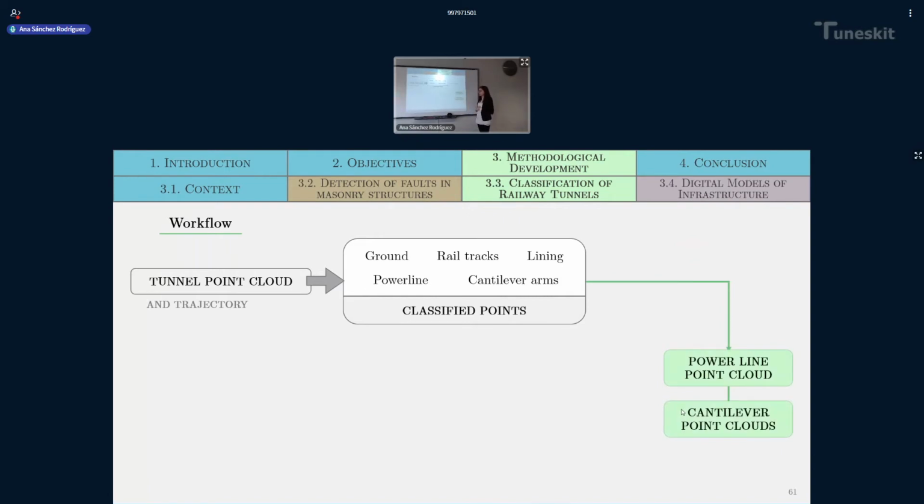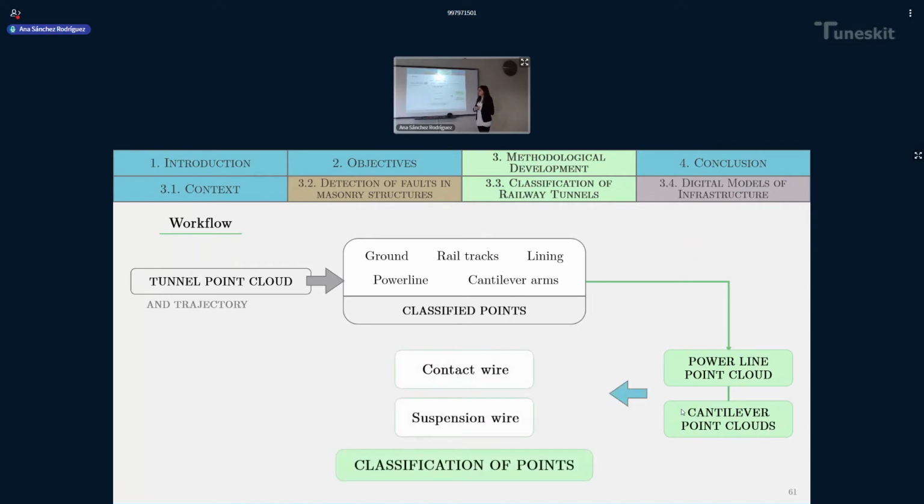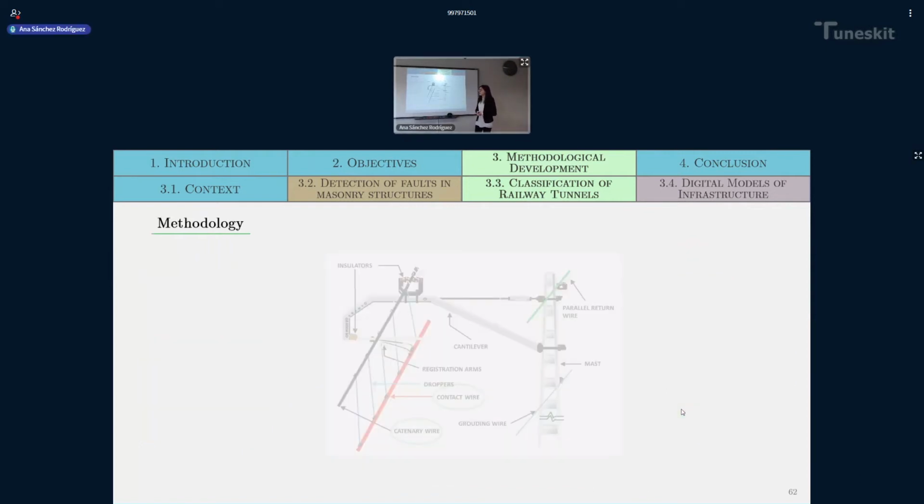We used the power line point cloud and the cantilever point clouds to perform a further classification of points to detect the contact wire and the suspension wire in the power line point cloud, and finally to perform some inspection measures in these cables. Now let's explain better the methodology.